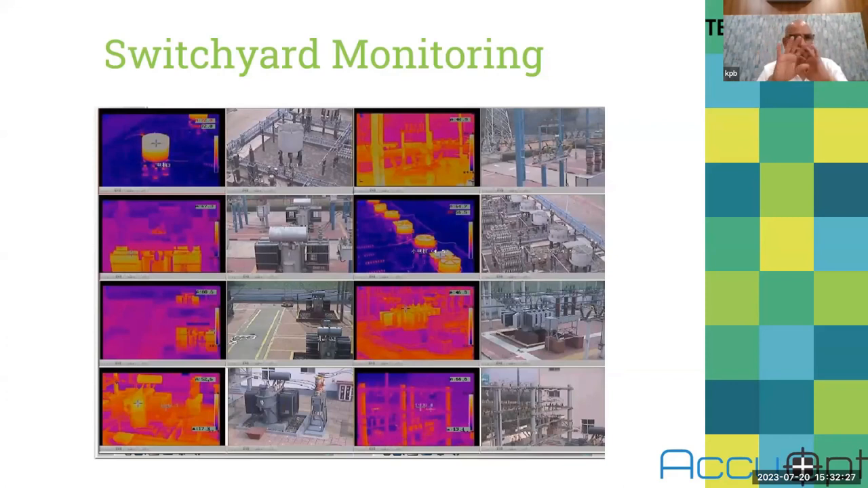And if there is any abnormality, it will send you an email with the location and the visible picture as well as the thermal picture. So this will give you a very good advantage to stop unwanted breakdowns in your switchyard, because a switchyard failure affects your total process. So this is a very economic solution, and it gives you headache-free operation in the electrical switchyard.